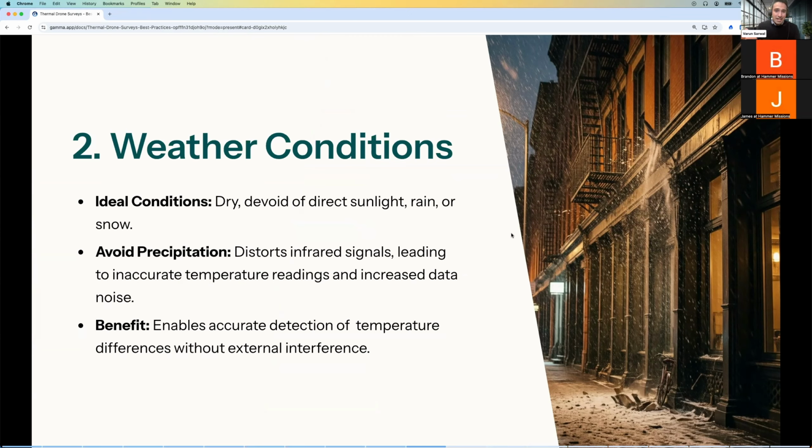So I think the mantra for a lot of thermal drone data capture needs to be no sun, no rain, no snow, because all of these different things interfere with the innate temperature and the temperature differences that we're trying to pick up on. So you need to avoid rain, precipitation, and snow, as they're just going to create more and more inaccurate results. So that's another important aspect to consider. Essentially, the time of the day and the day of the flight are really important things to get right.